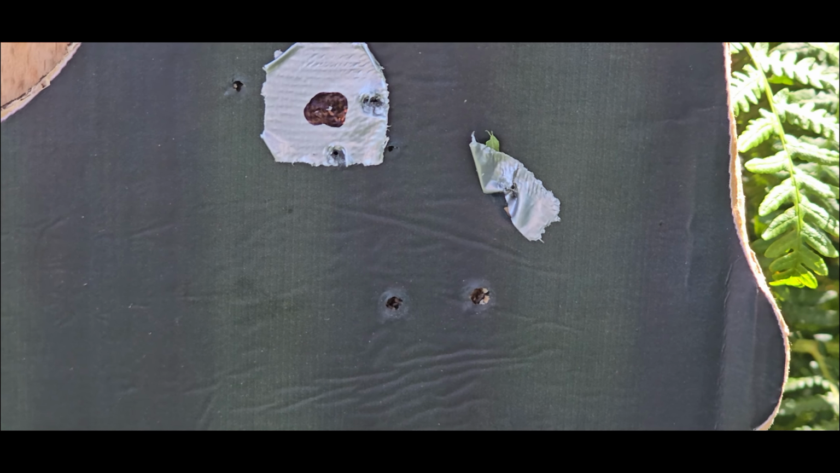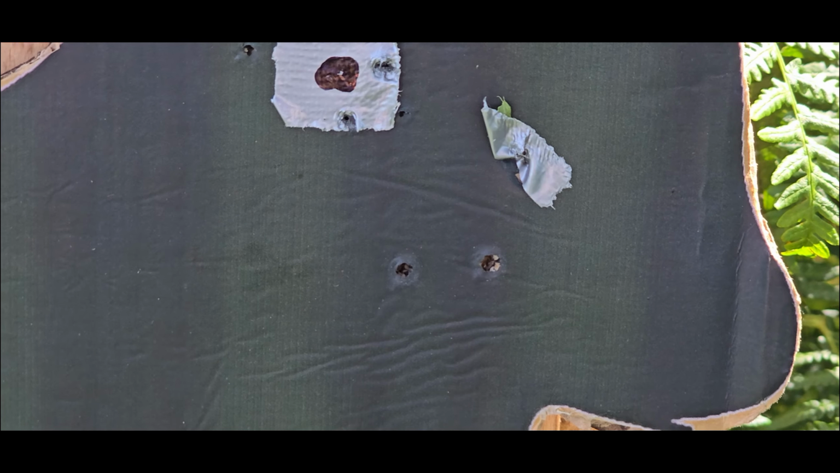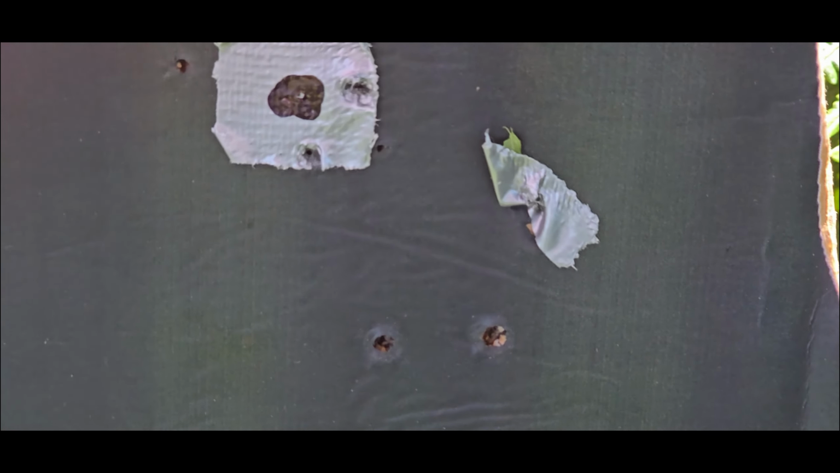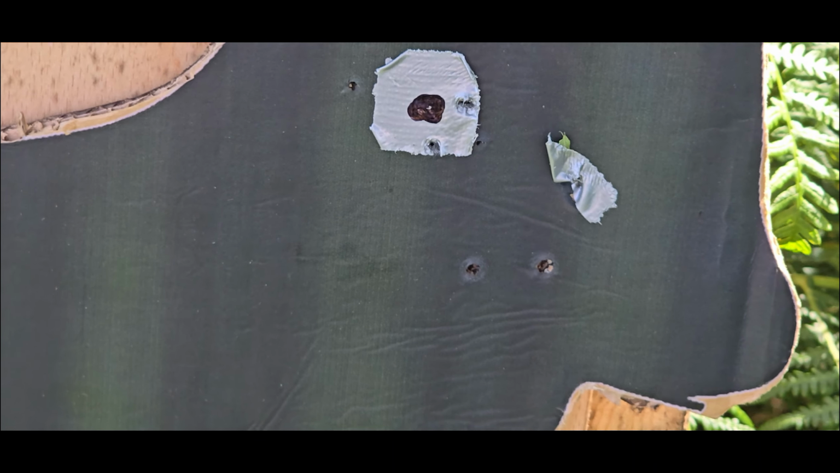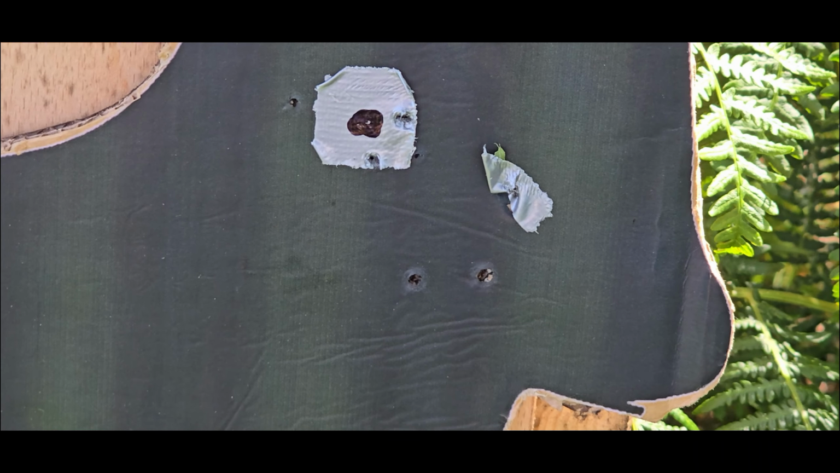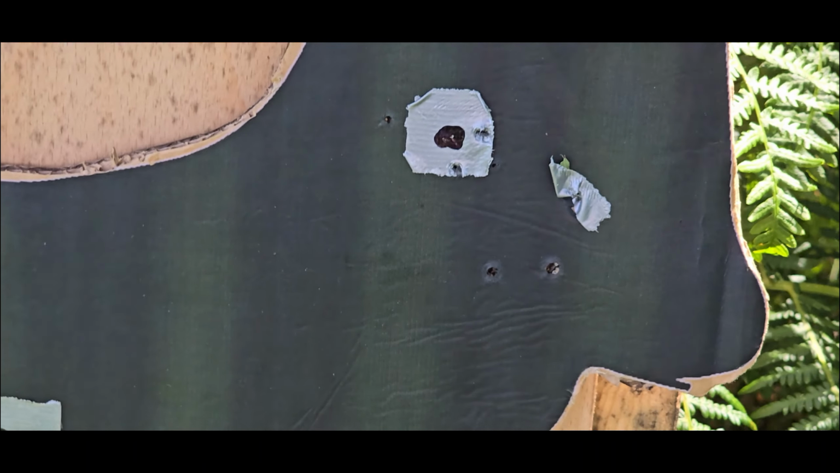Now you put that out to 200 yards, it will be a little bit more lower. That's pretty much what happened to me. I was aiming for there, around about there when I was shooting the other night, and I actually got around about here. Still killed the fox, but was a bit upset about it. It was a bit of a mess.